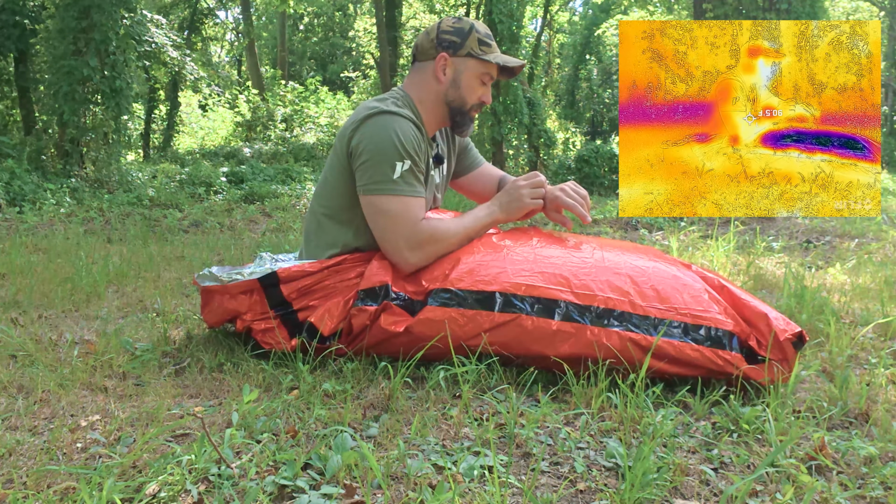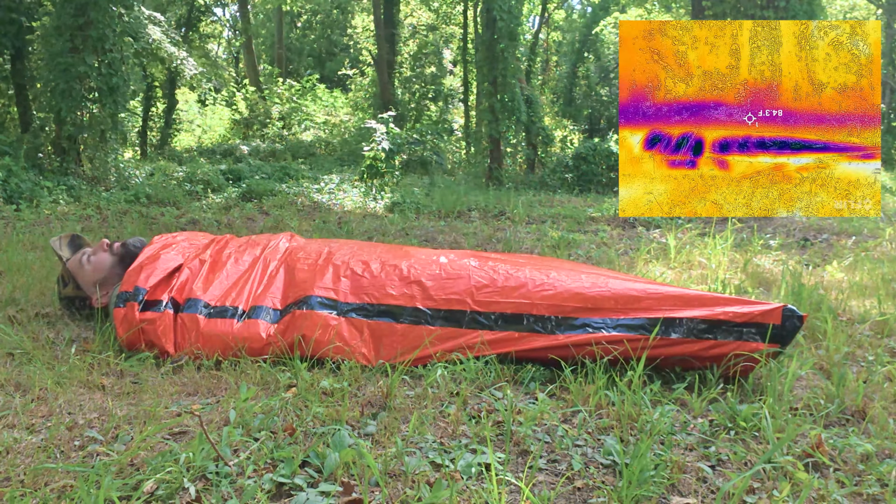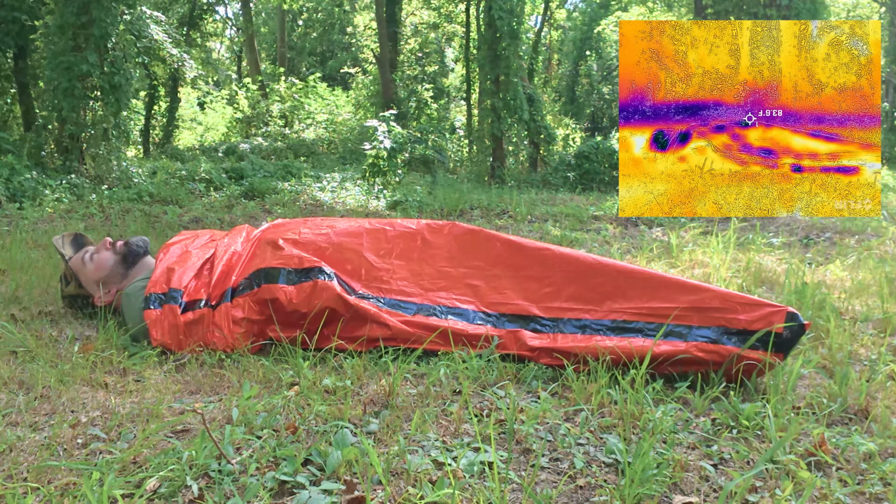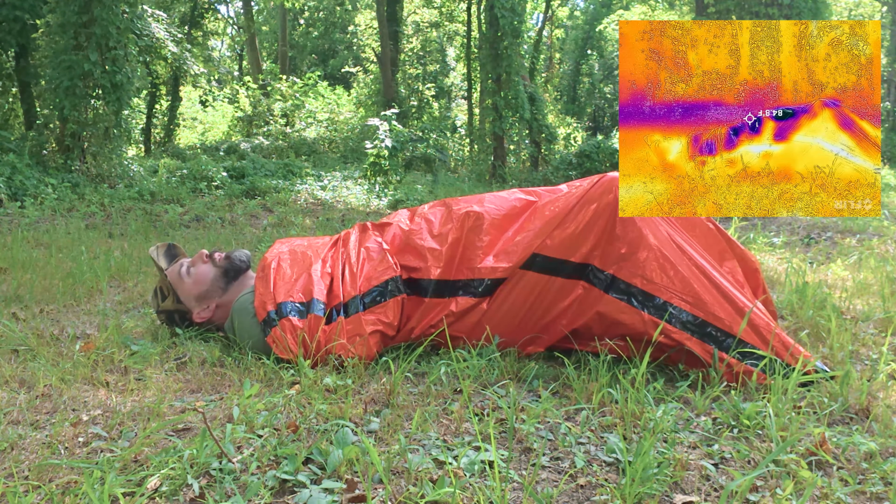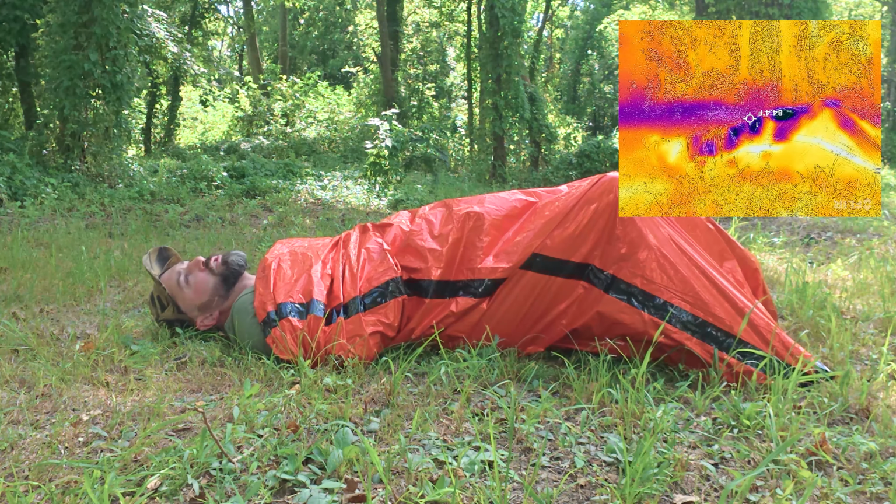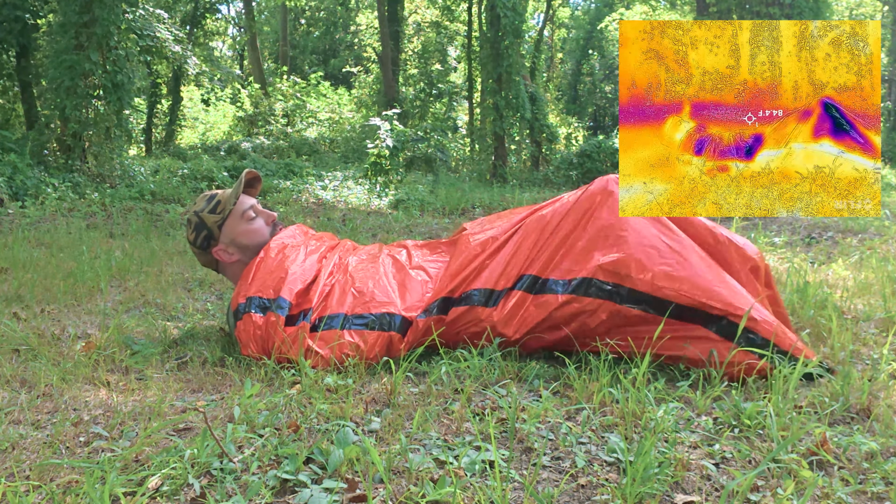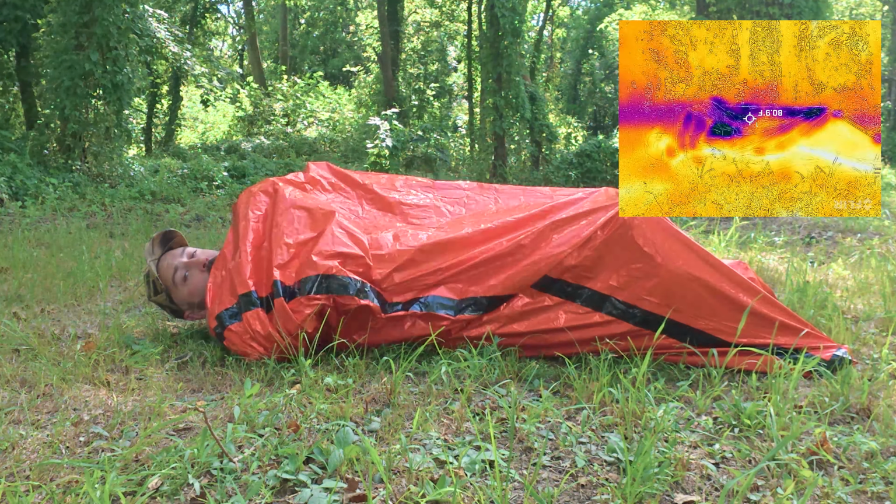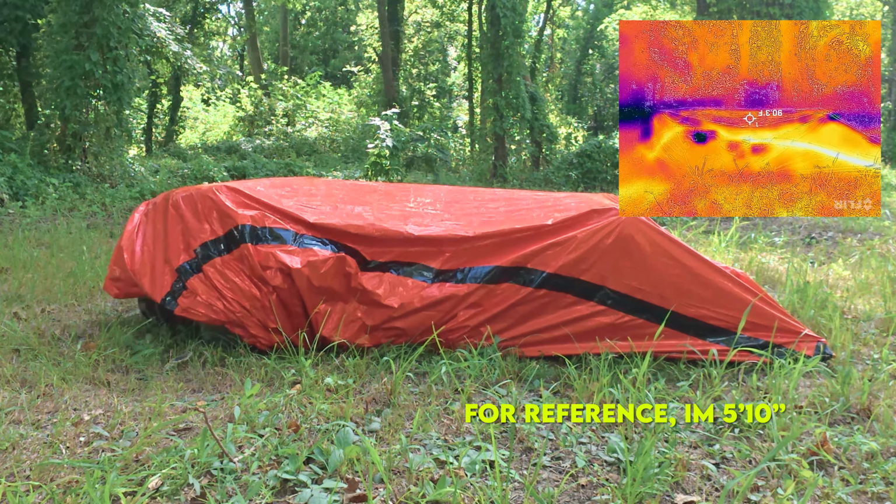I can already feel it getting toasty. Now we're gonna go inside the bag. Just having thoughts about this now. This would be a great way to lose some water weight. It's like a sauna suit. Ooh. So just to show you the height of this thing, where I'm at right now, my feet are all the way at the bottom. I can pull this thing all the way over my head here.